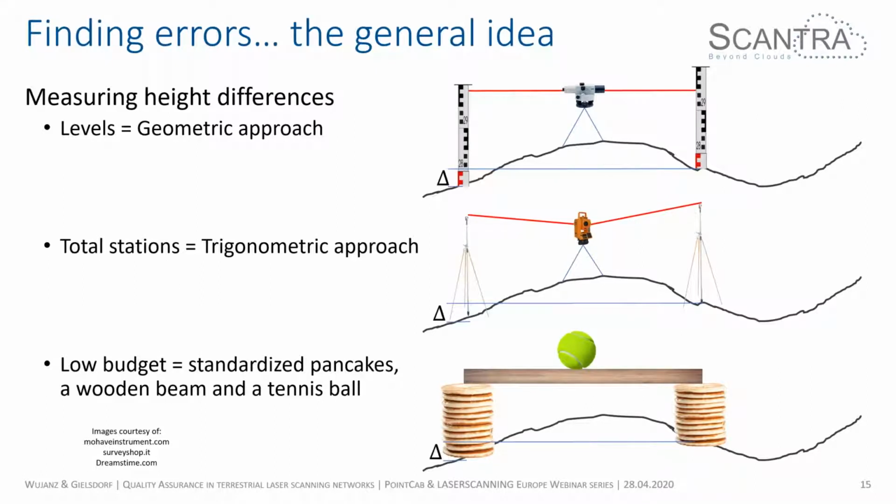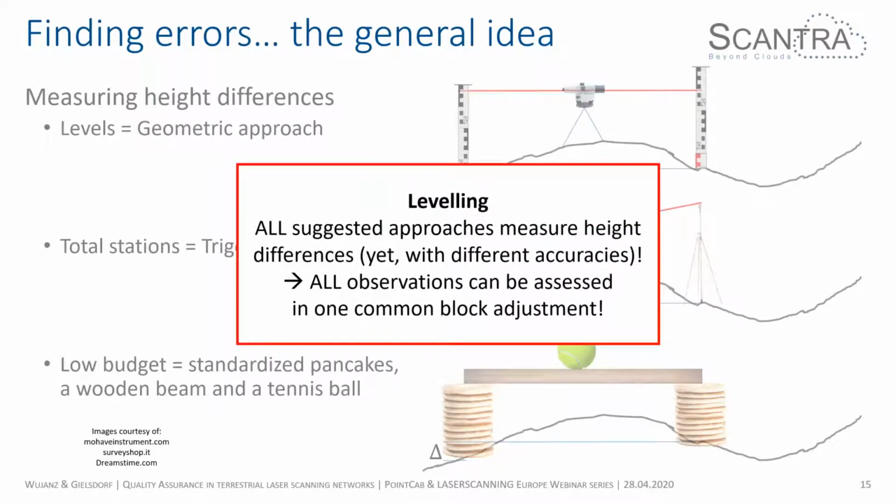Now that may sound odd, but the point is, all of these three approaches that I just showed here measure height differences. Some more precise, some less. But now let's get to the crucial point. All observations can be assessed in one common block adjustment because they all just yield height differences. And that's the whole point of the quality assurance approach.